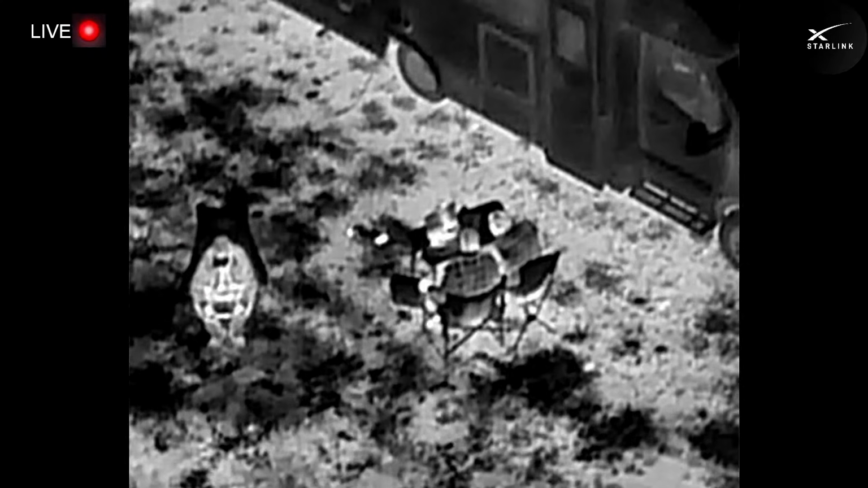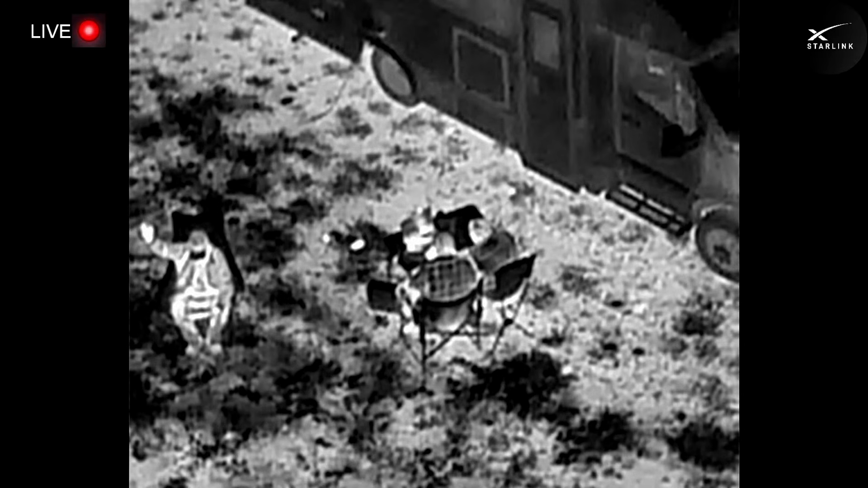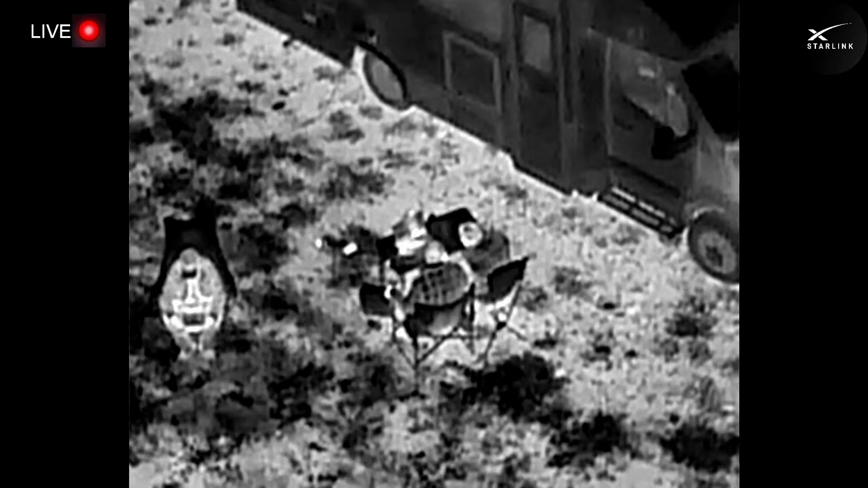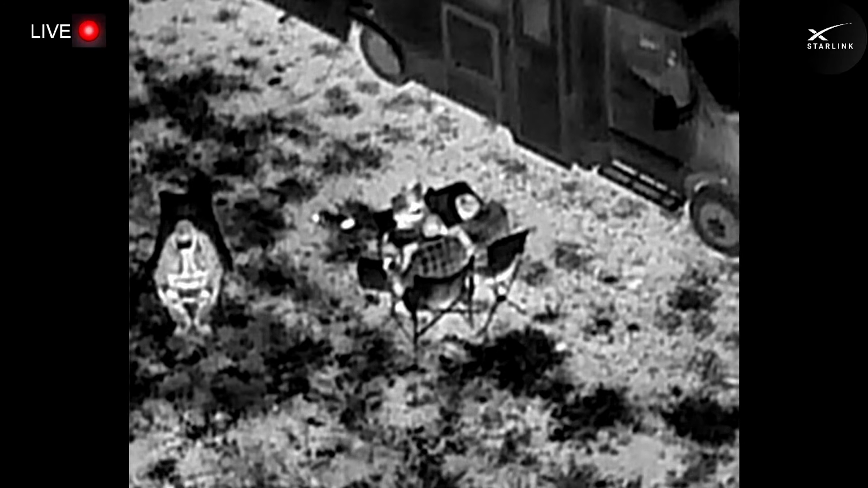Dude, it's us watching ourselves while we're filming ourselves and watching ourselves. And there's our drone pilot. That's crazy. Yeah, that's kind of creepy to think about all that stuff. You can see our clothes are holding our heat in. Okay, one second. Let me try to catch these.